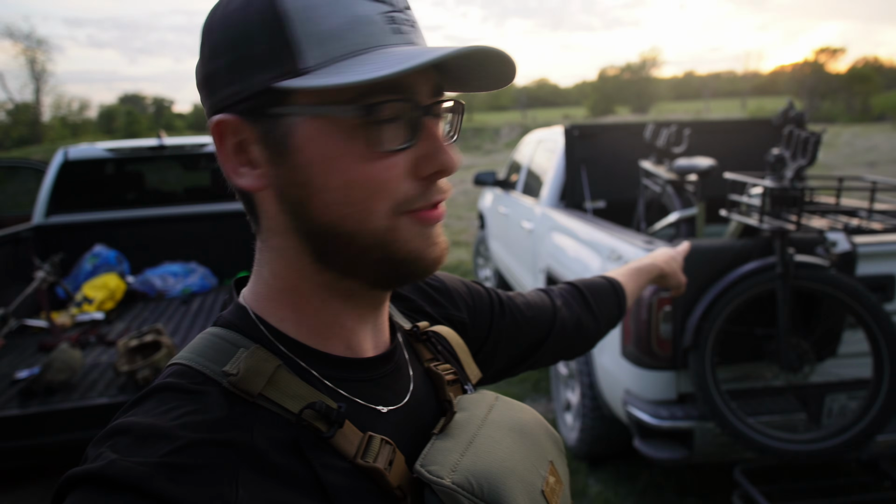Let me get this thing off the truck, show you guys how we have it all set up, and hopefully we can get on a few pigs soon. All right, we are pretty much ready to go.